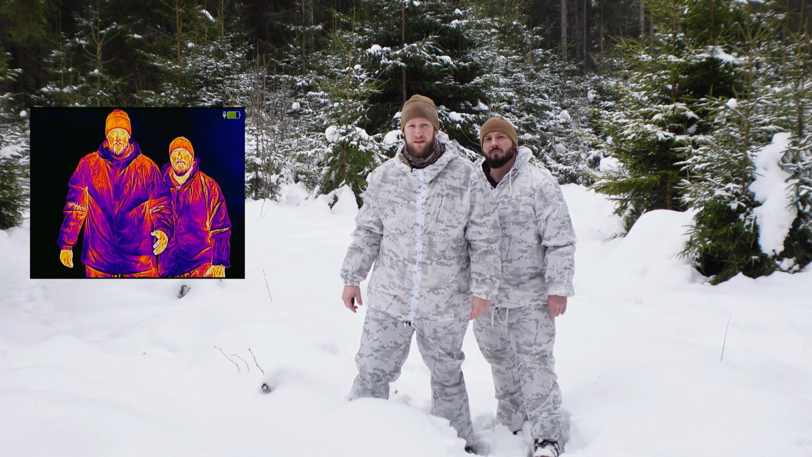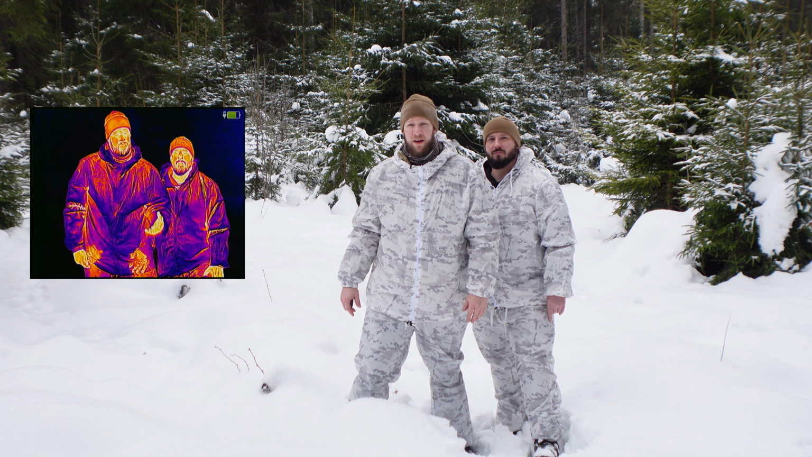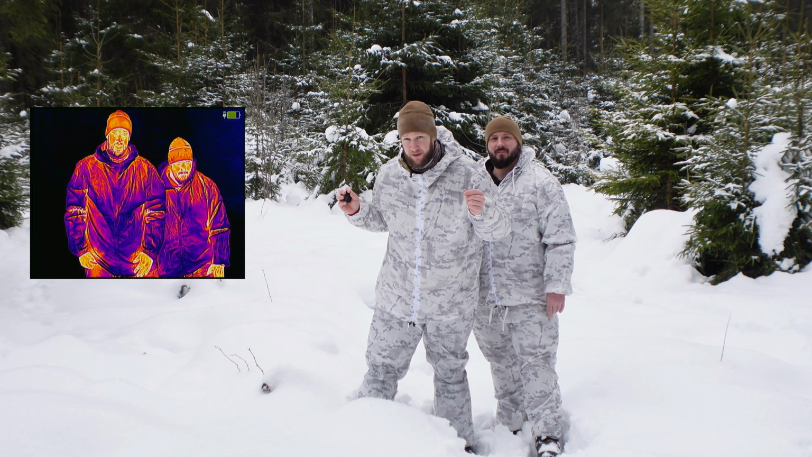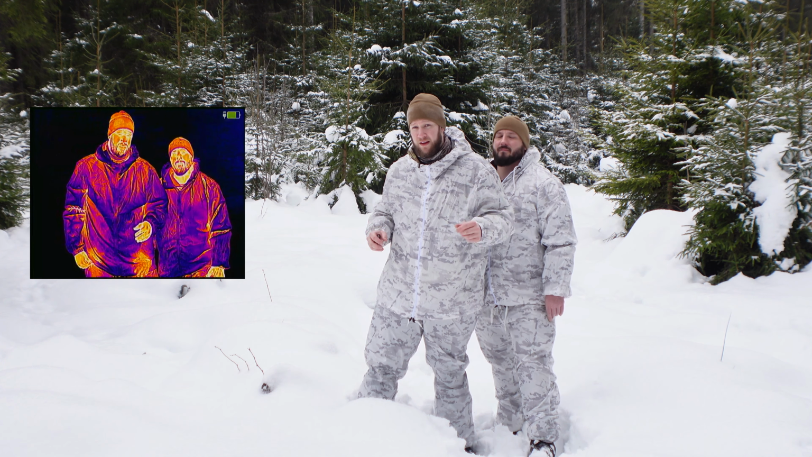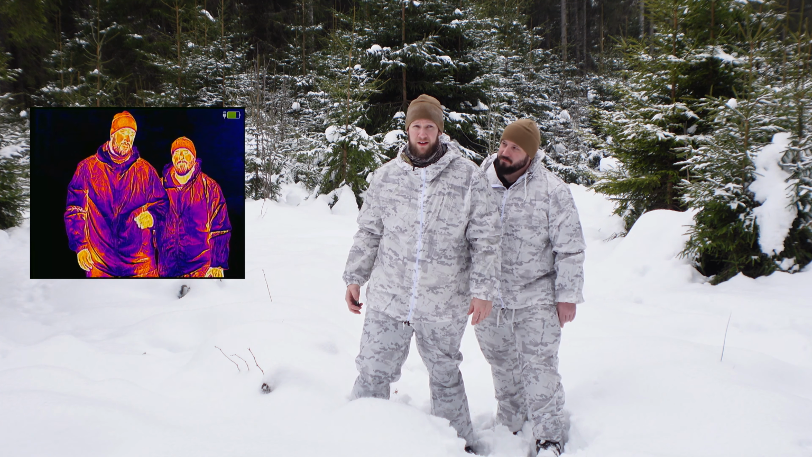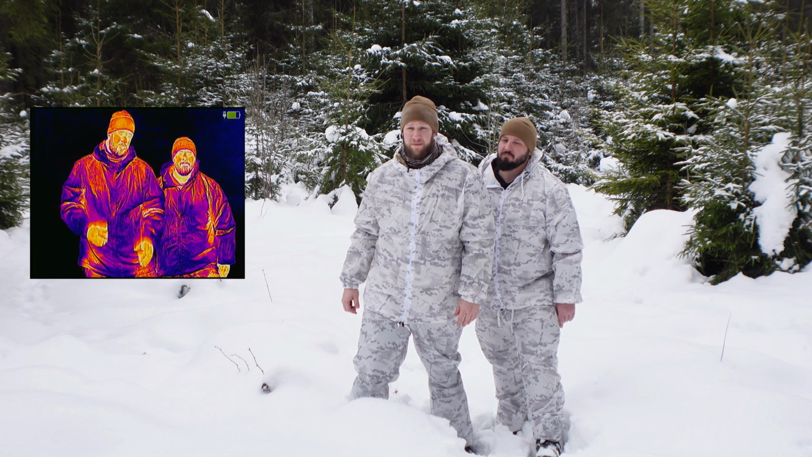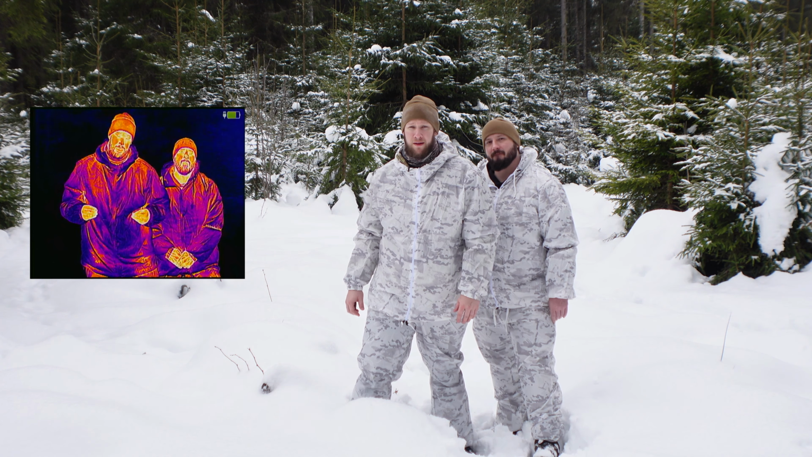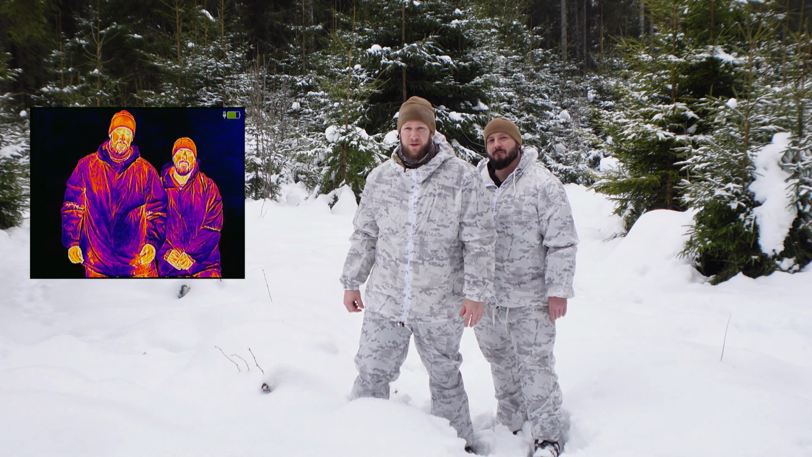And when you look through the unit, it's 100% better than the picture you see now. And I hope that helped you a little bit. The unit costs under €3,000, and that's pretty damn good. The quality is pretty good. The only con is the video capture.